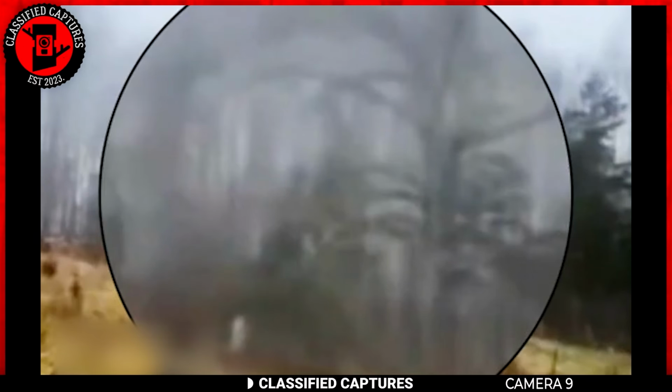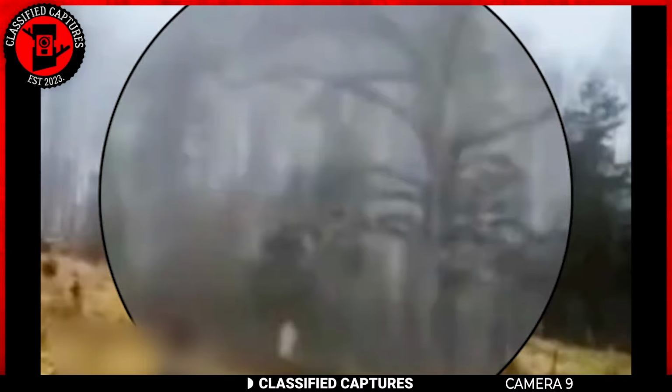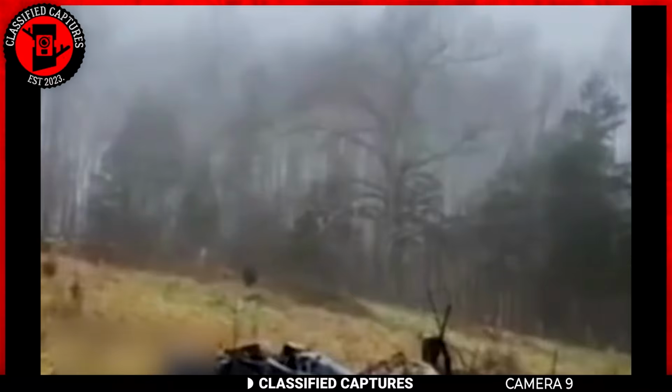A massive, white-furred creature walked by on two legs. It was almost hidden in the thick fog, but the distinctive white fur stood out enough to be seen. Many viewers are saying this could be a Yeti, similar to Bigfoots. Yetis are known for their white fur and are typically associated with the mountains of Asia. What do you think, though? Could this really be a Yeti?